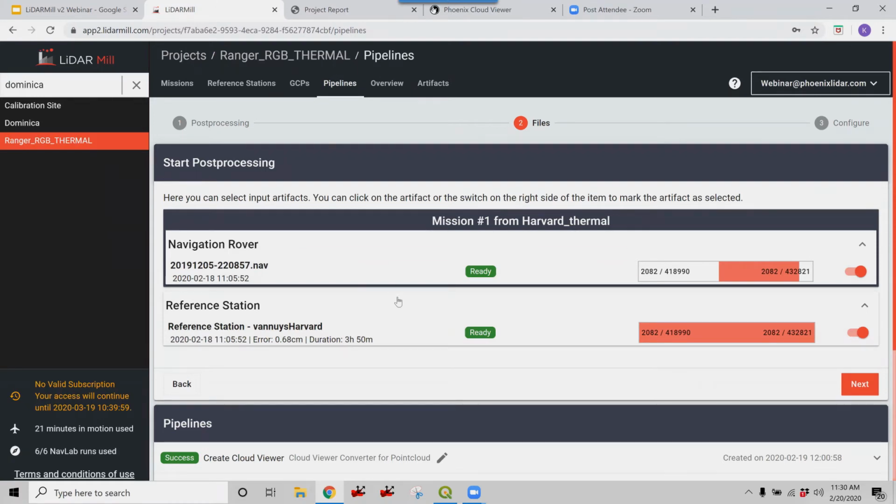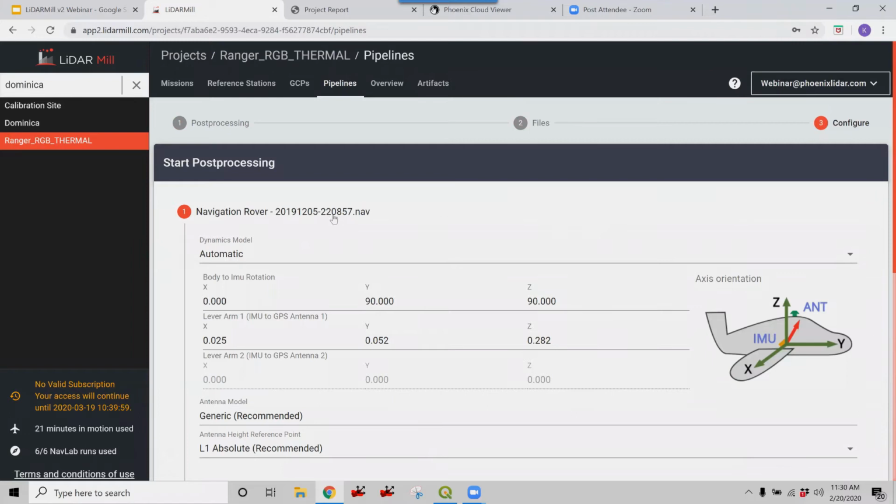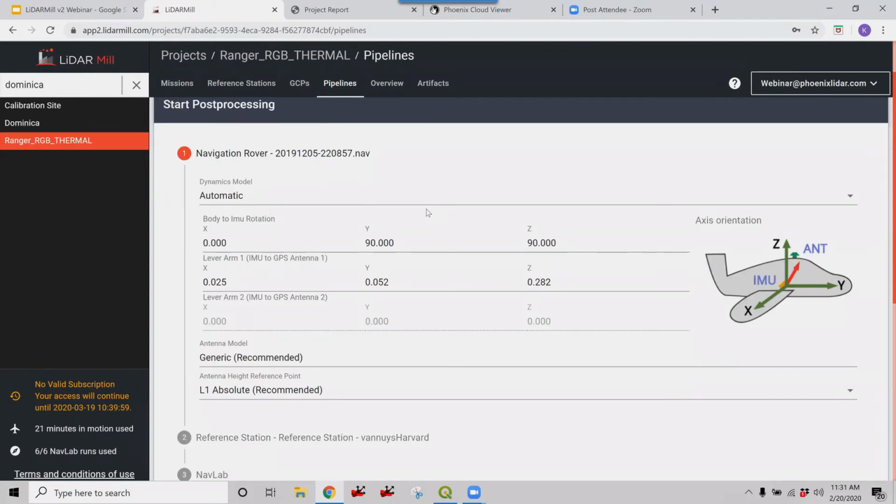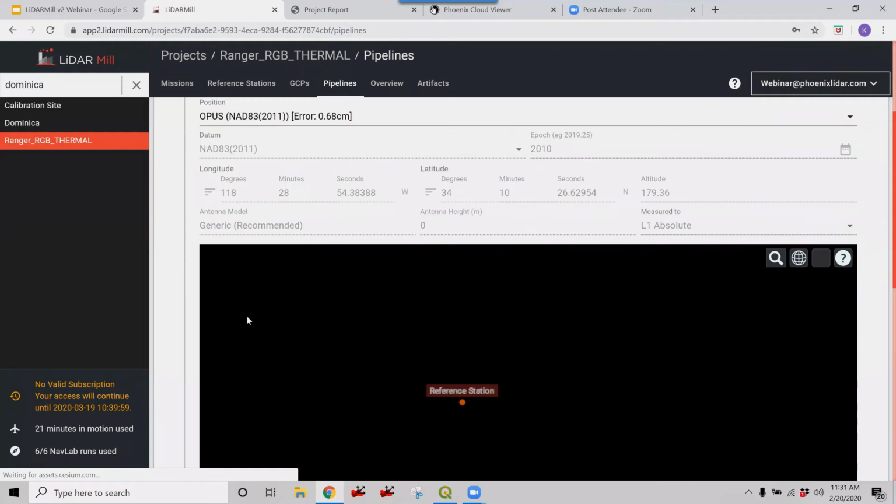So if you had multiple nav files and multiple reference stations, select them all. In this case, we just have one of each. By hitting next, I get to the three-step process I was referring to in the slides, where first you configure your navigation rover. As you can see, this is automatically populated, the body time, rotation, lever arm, etc. So you'll leave that and then hop to reference station.